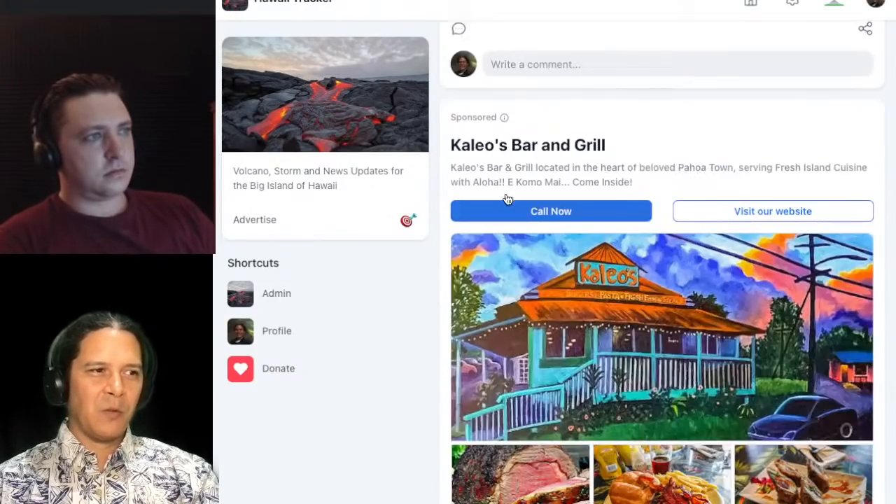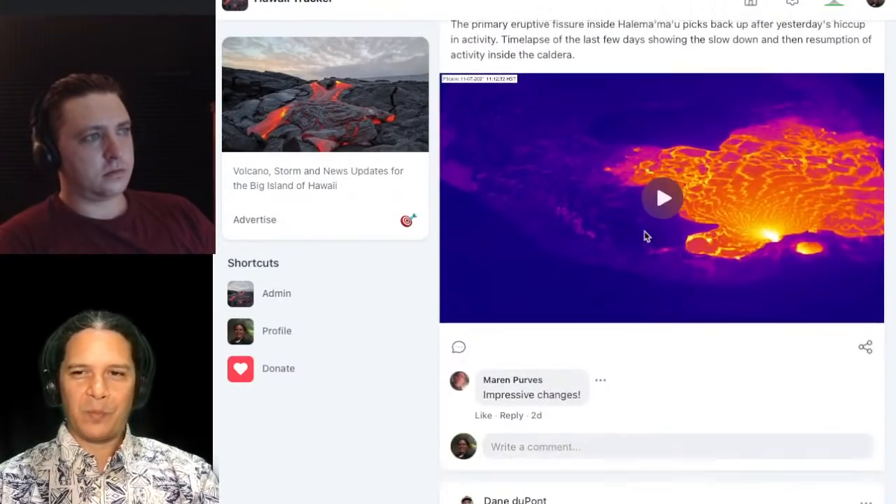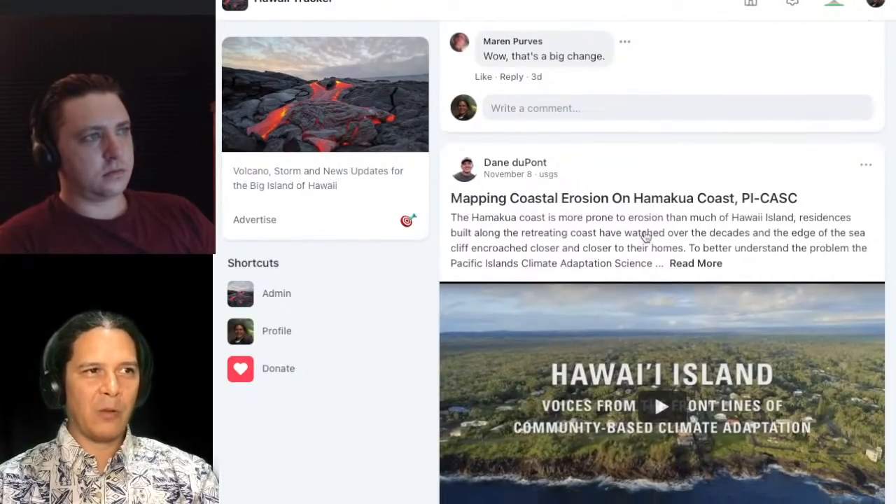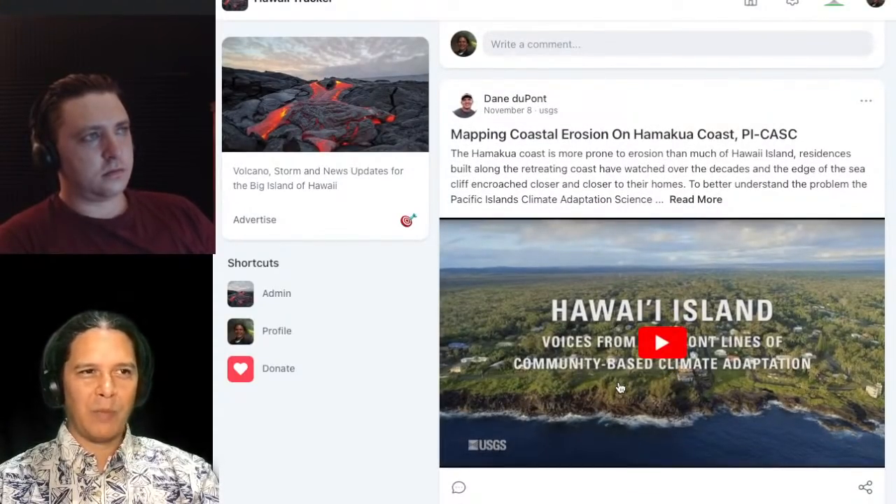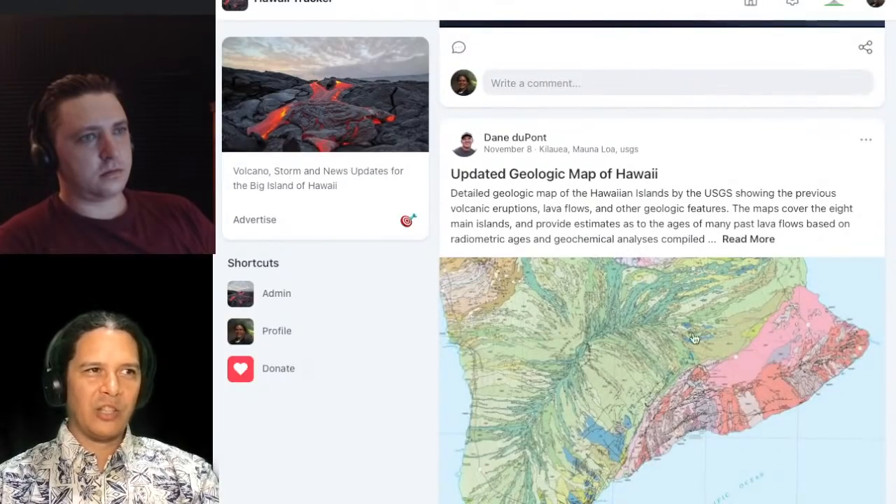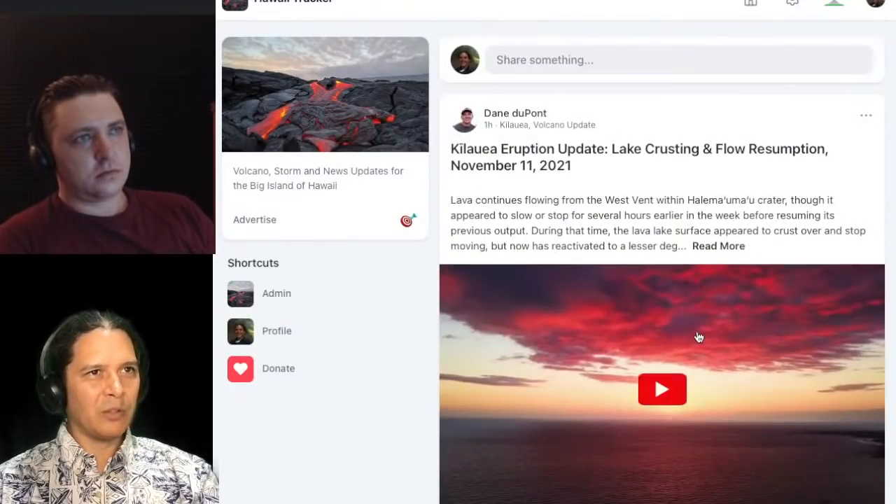Update articles, right? So when the lava level went down, it came back up, see those posts around there for that whole time. And other interesting things: USGS coastal erosion mapping initiatives, geologic map, there it is, and so on and so forth. So check that out as well.